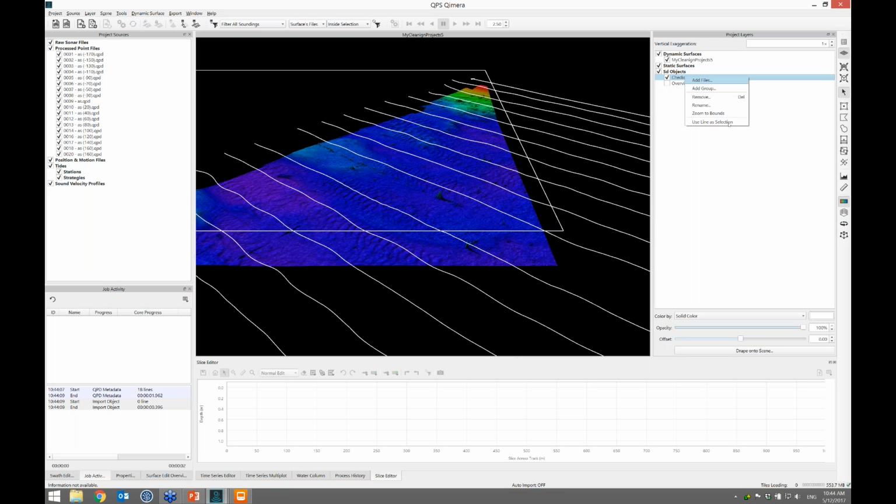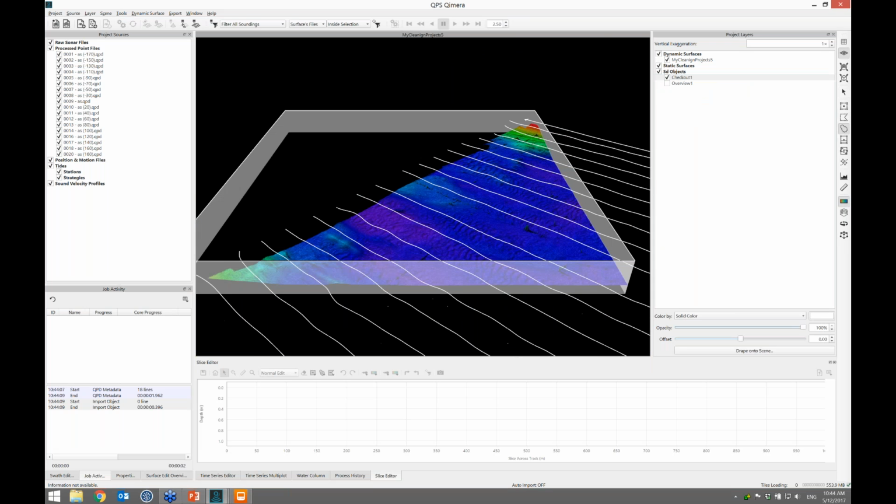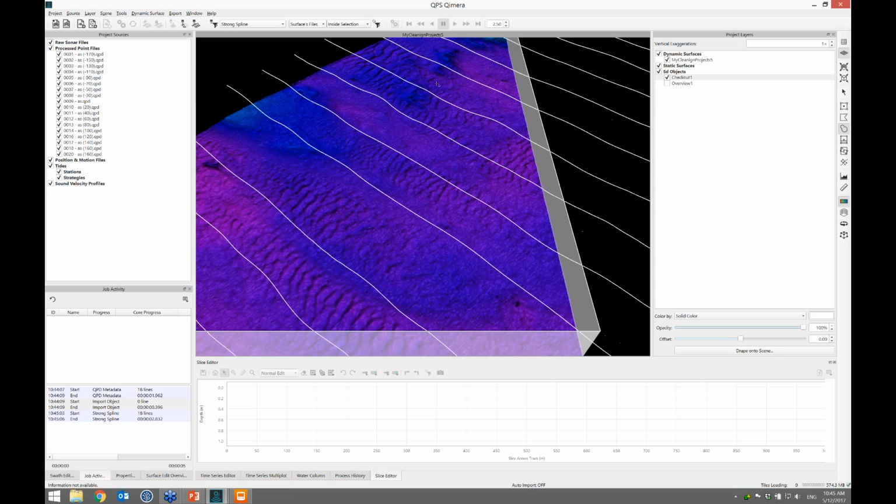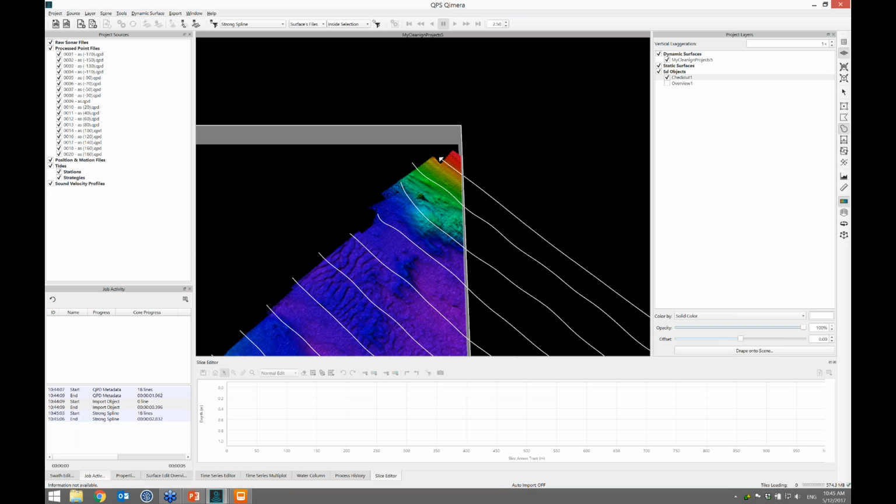If I right click, this is a new capability: use a selection. So this switches you into spatial selection mode, and I can now do something like run a strong spline to the surfaces files in that selection, and click go. And this will clean the spikes out. And that did. What I can do now also in this cleaning project is go and review some of the points.